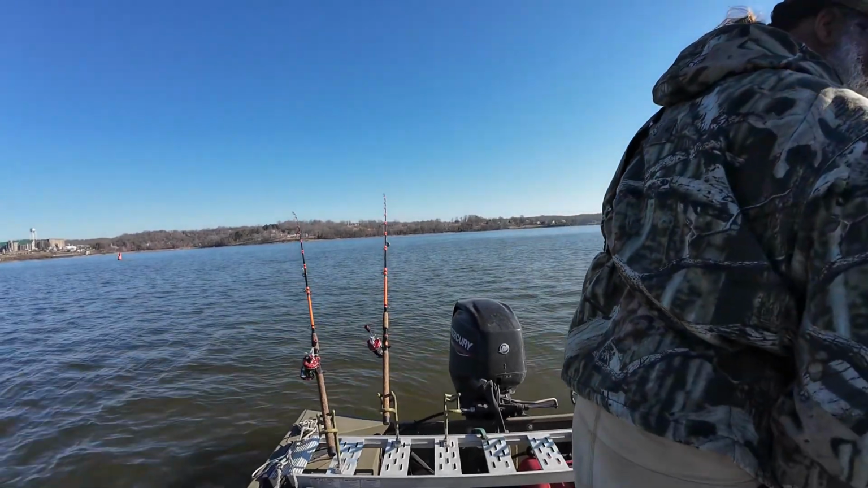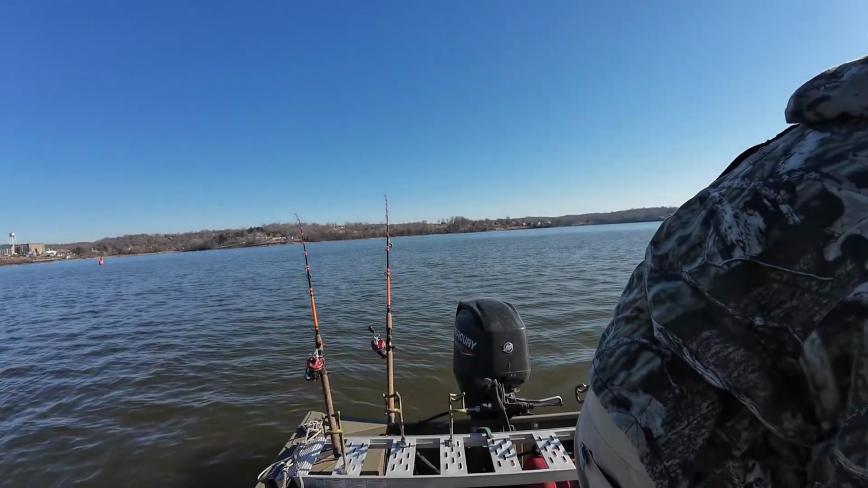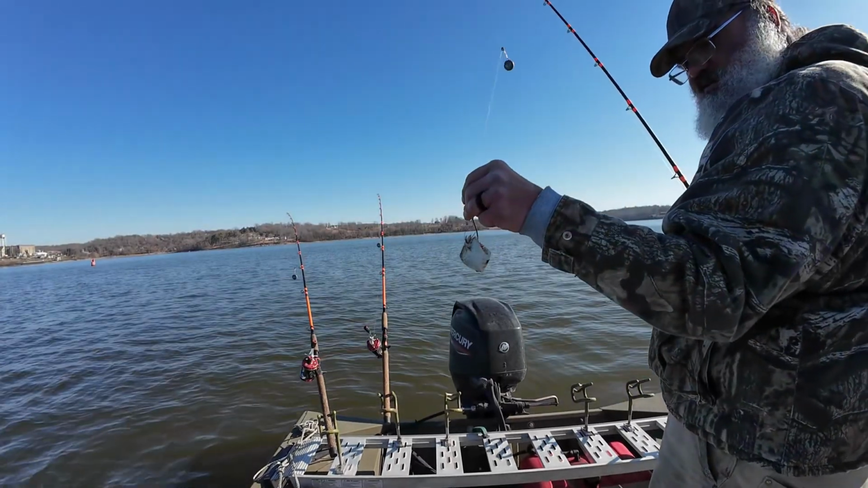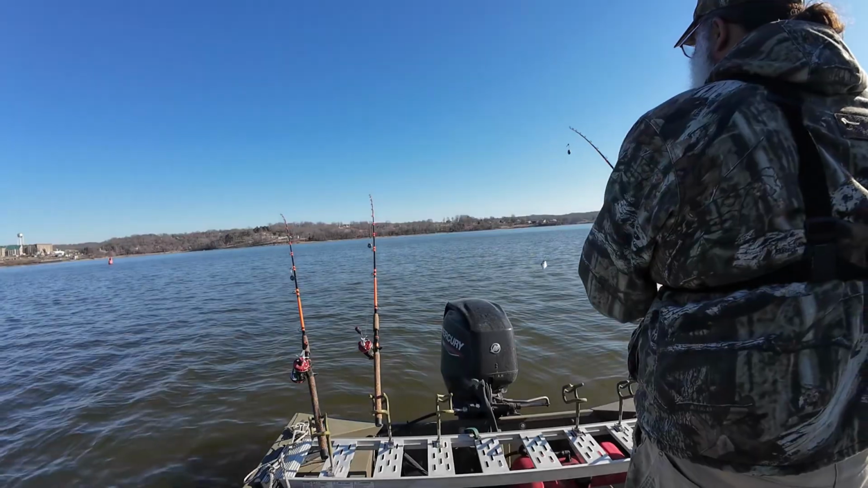I've always loved fishing this lake. This is the lake that I caught my first blue cat in whenever I was very young. I'm gonna start out with smaller baits and work my way up. I'm using 3 ounces of weight.